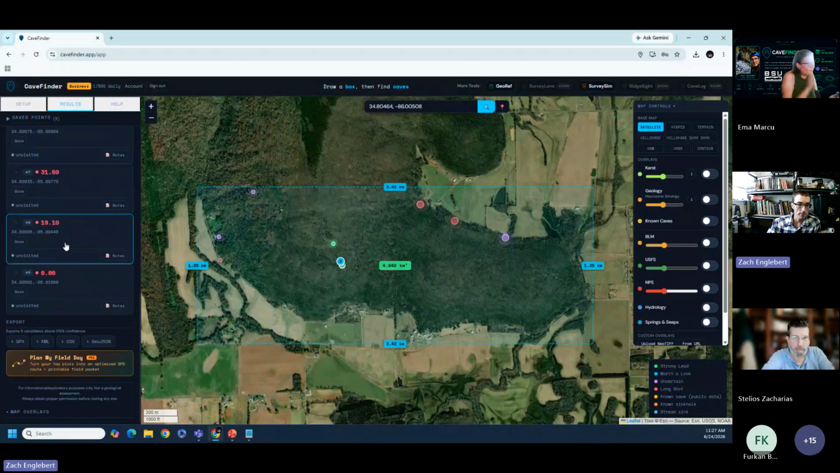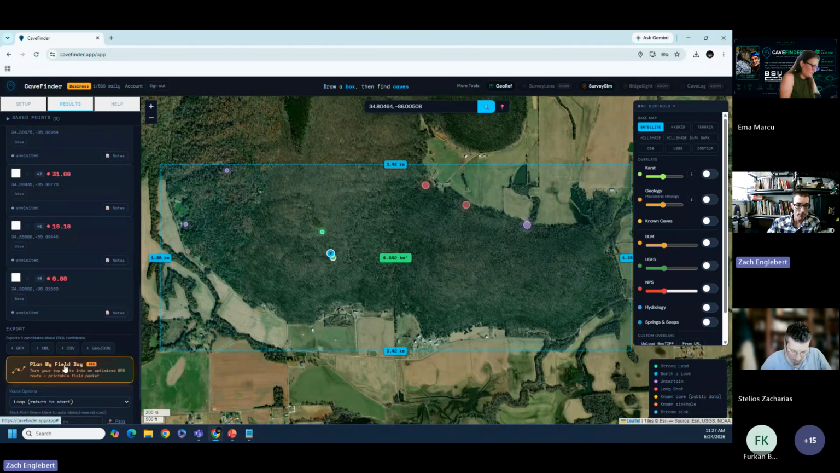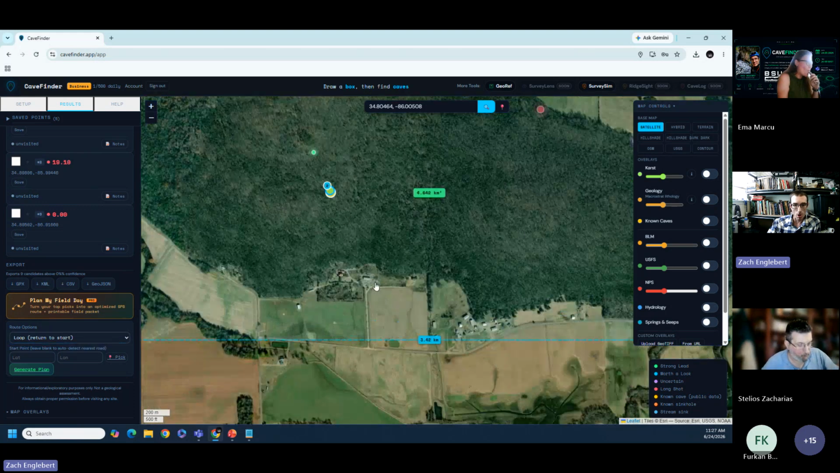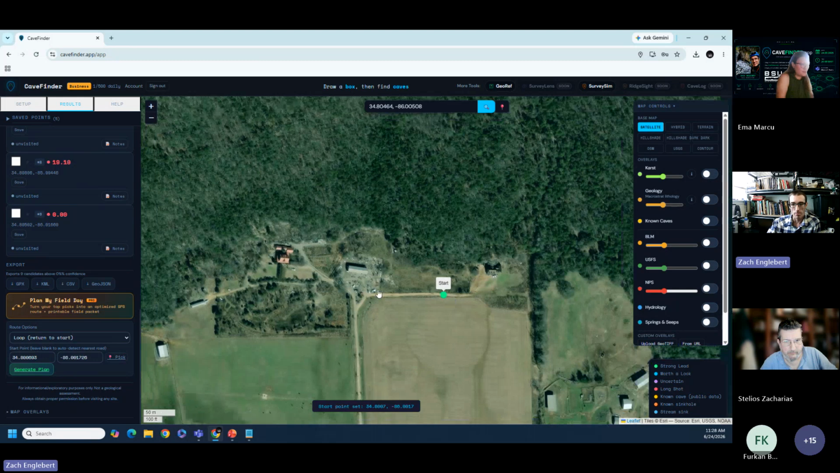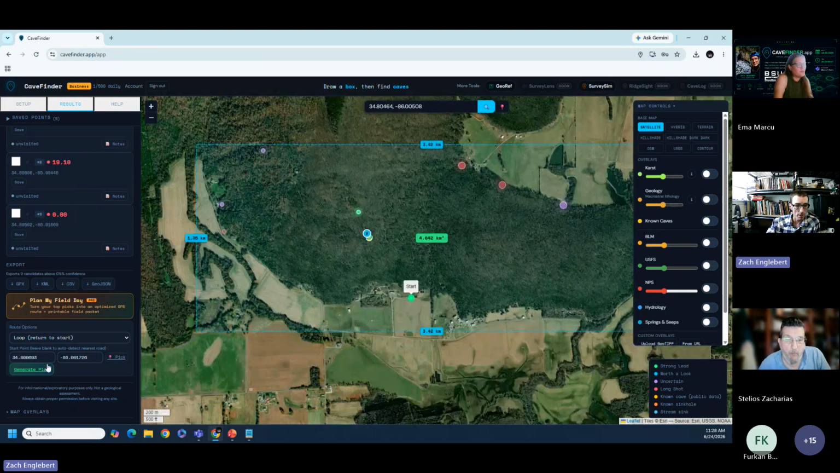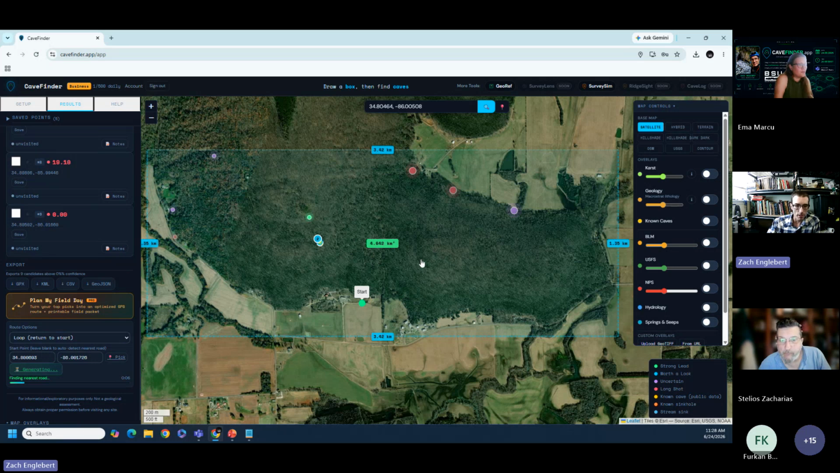Let's say I wanted to do a ridge walk here and I wanted to walk these cave entrances. I wanted to walk these points and look for caves. I'm going to click this button over here on the lower left called Plan My Field Day. It's asking me where I want to start. And let's say I'm going to park right here, because generally you are going to park on a road or a parking lot. Let's say I had landowner permission to park there and walk the caves there. So there's my start point. I'm going to click Generate Plan. It's going to take about a minute, but it's worth seeing because it's super cool.